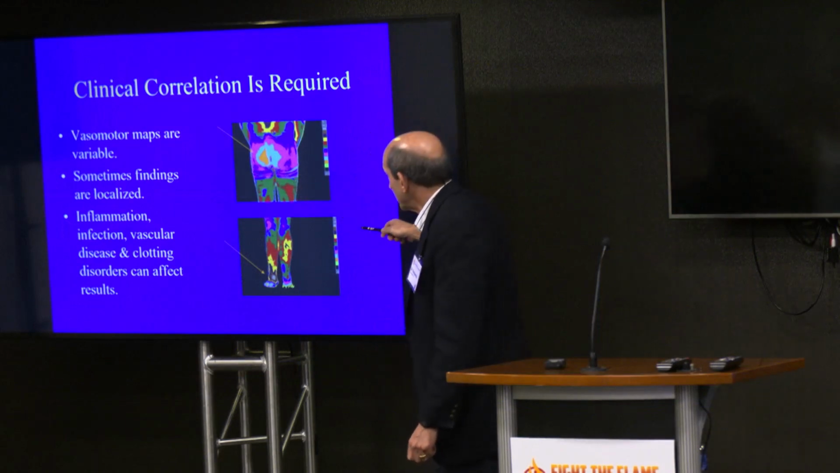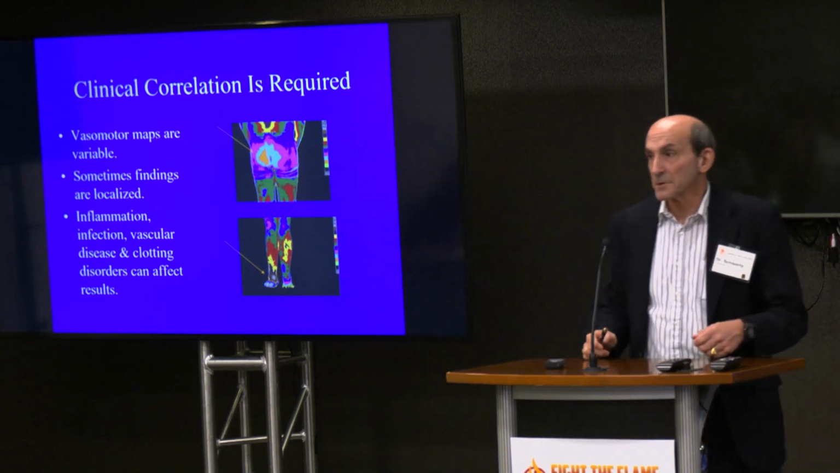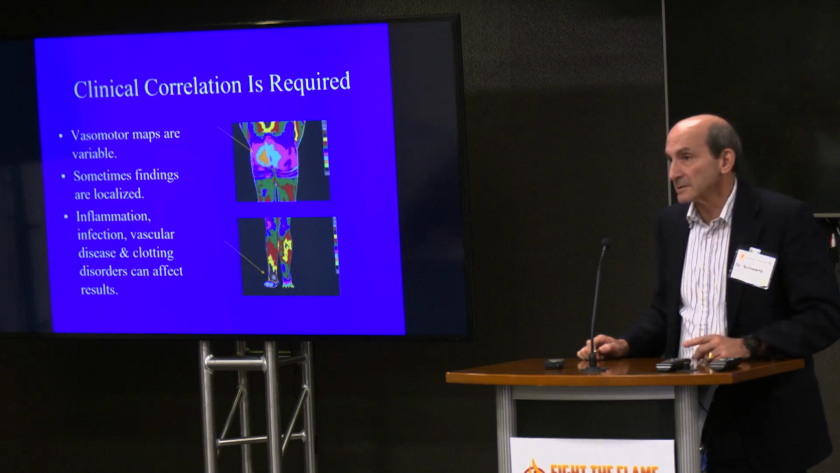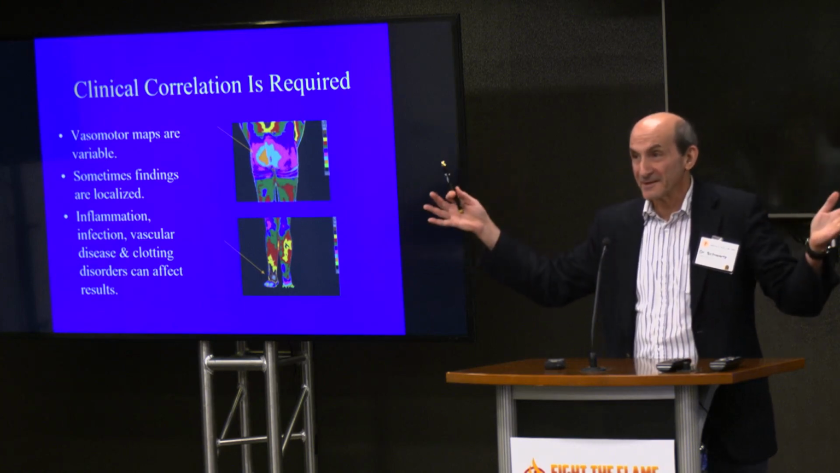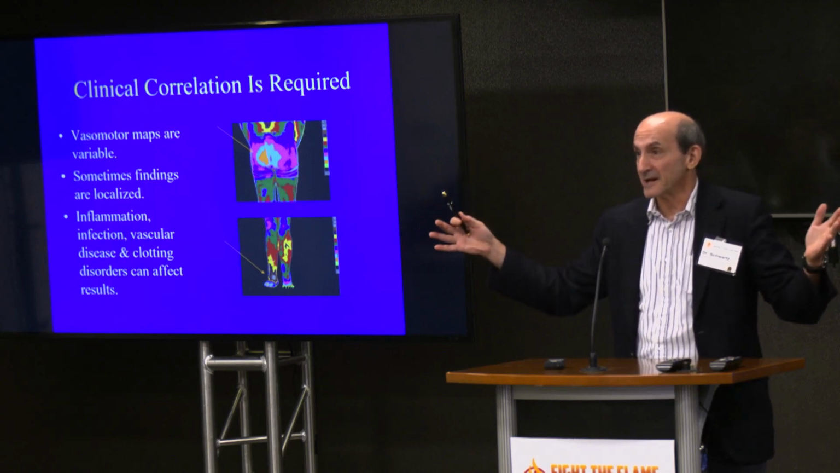Okay, and in this case, you might see that the asymmetry pattern is just on the dorsal aspect of the foot because the person actually had gout. Okay, you have to know your patient, and they didn't tell you that their labs are elevated in uric acid. You get these things read from people that haven't seen the patients. Anyone that's seen the patients knows histories are incomplete. You've got to drill down and get them.